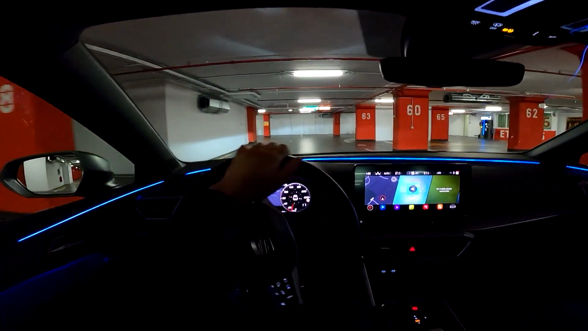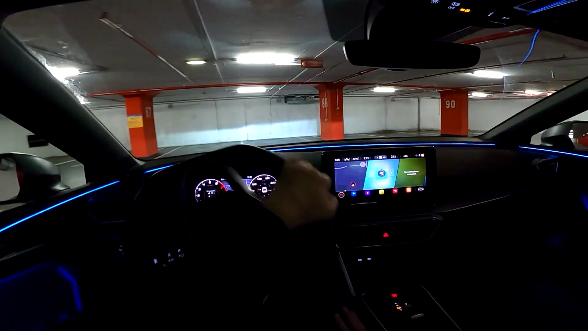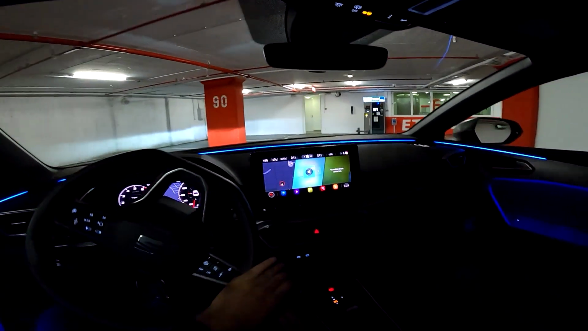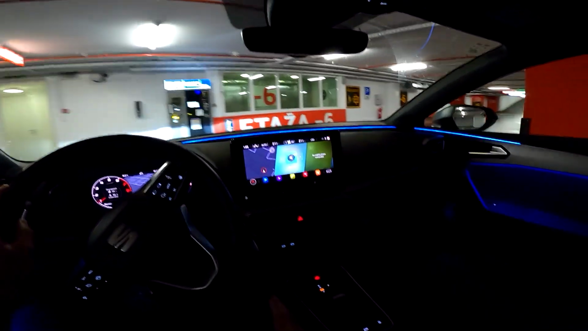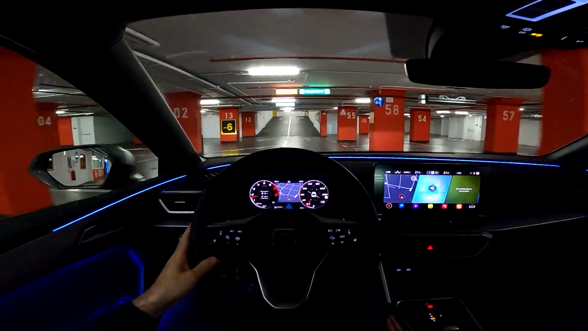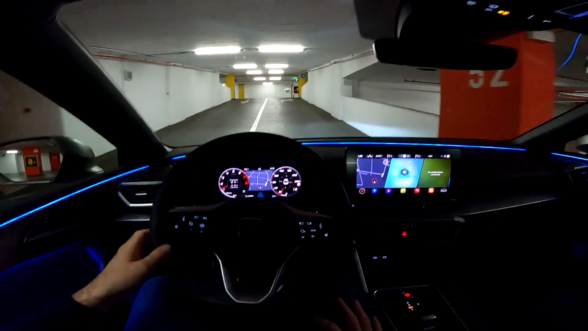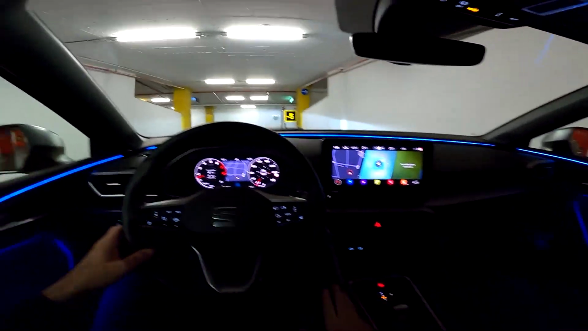Now, the first thing you notice is the completely new interior. In front of us we have a 10.25 inch digital cockpit. Digital cockpit is actually standard on the new Leon. And then here, this is the optional 10-inch screen with a beautiful layout.